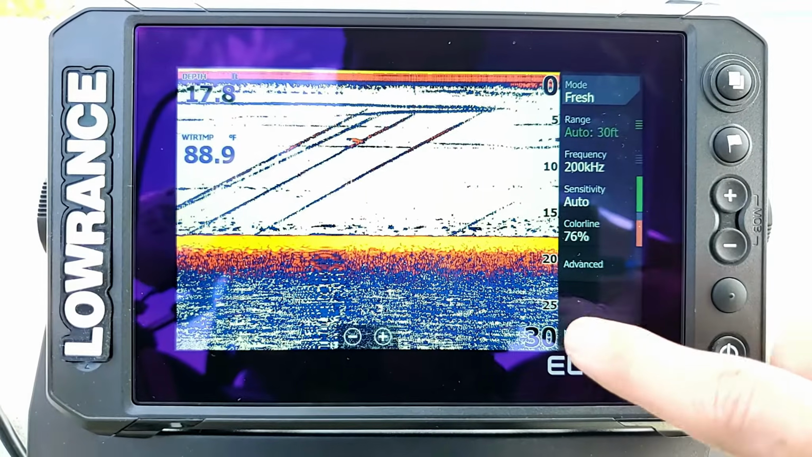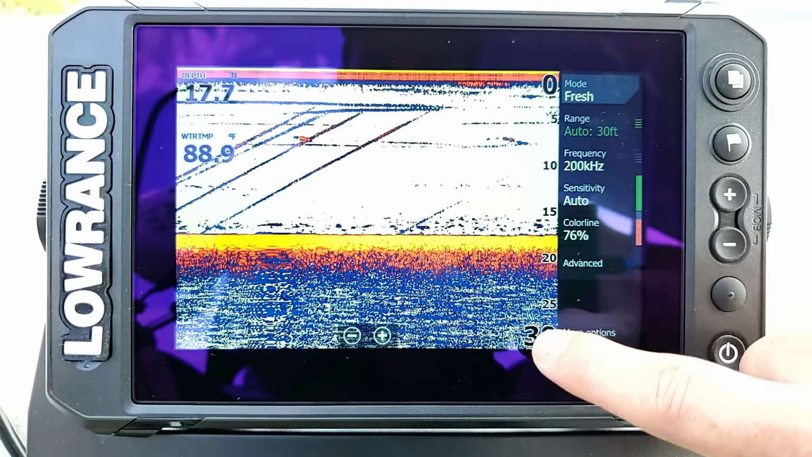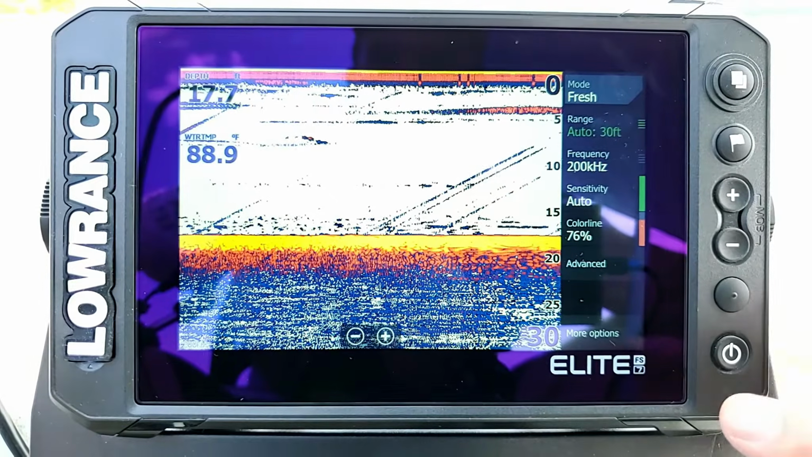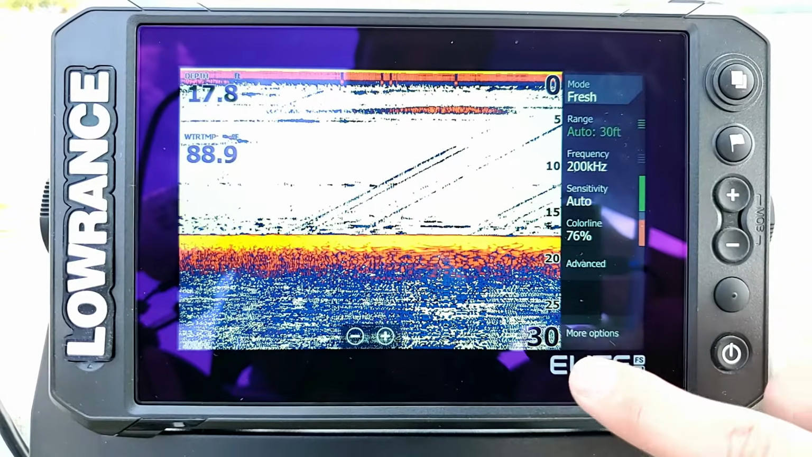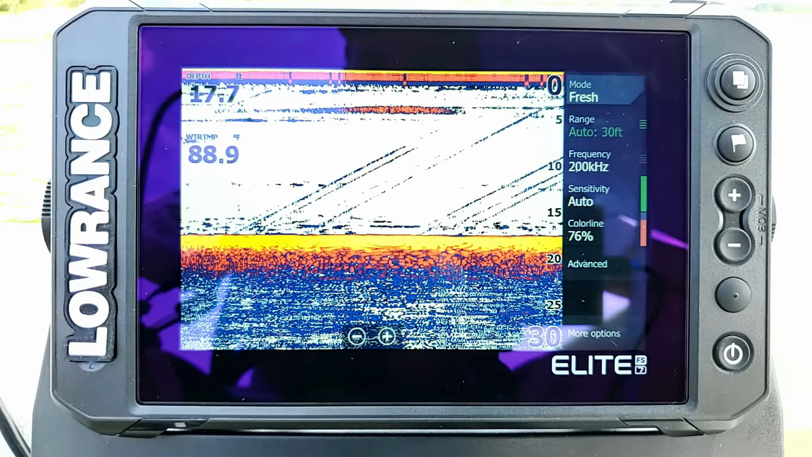Now let's talk about what we have here at the bottom. When we see the different color arrays right here, what that's telling us is that the brighter the color, the harder the surface. With this general color palette that is pre-selected, it's just the basic one that automatically starts off with. Anything that is more yellow on here is going to be a harder, more solid surface.